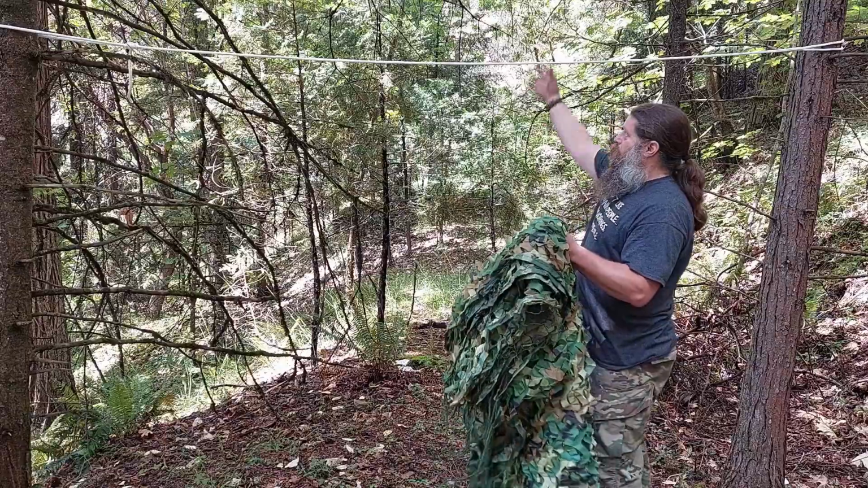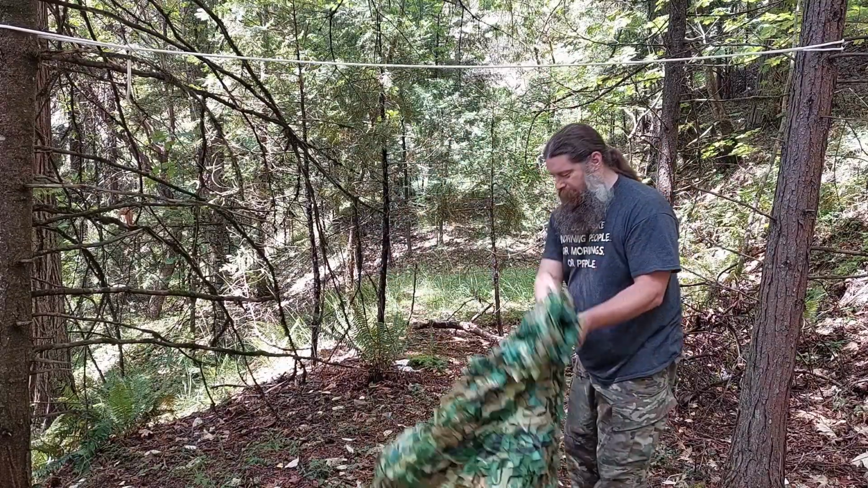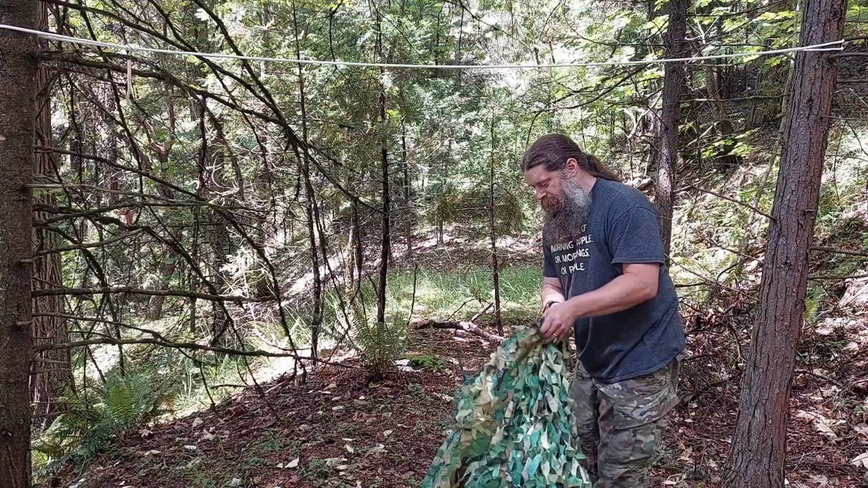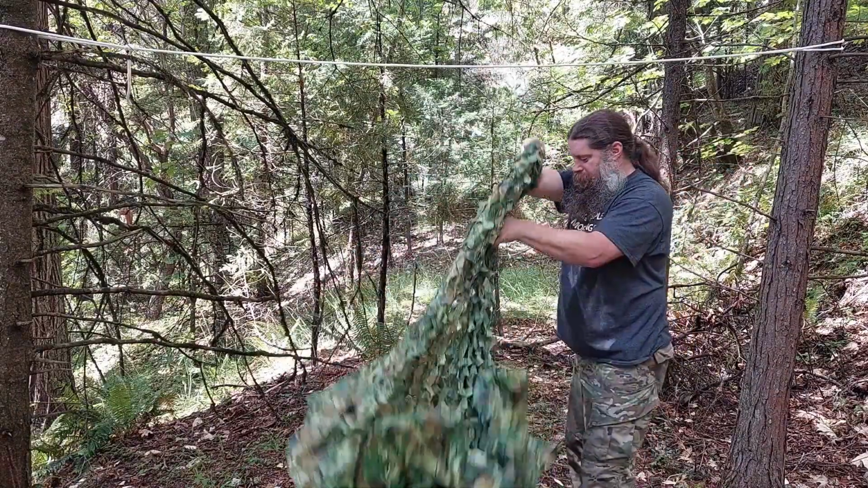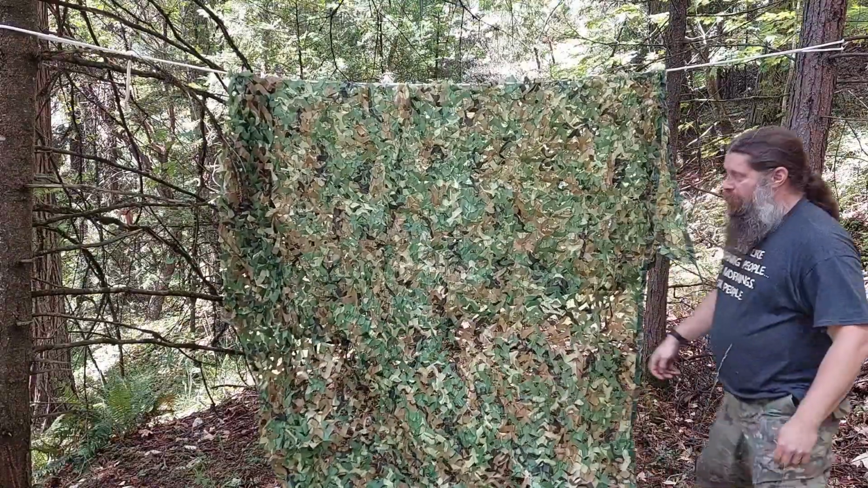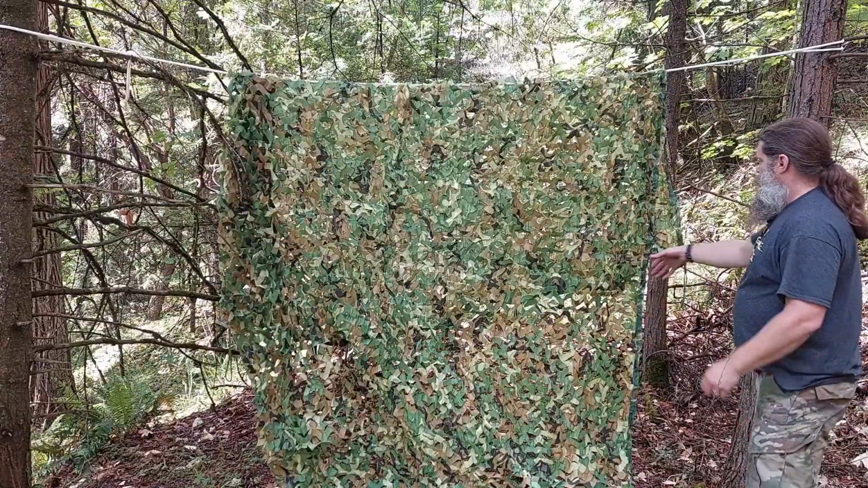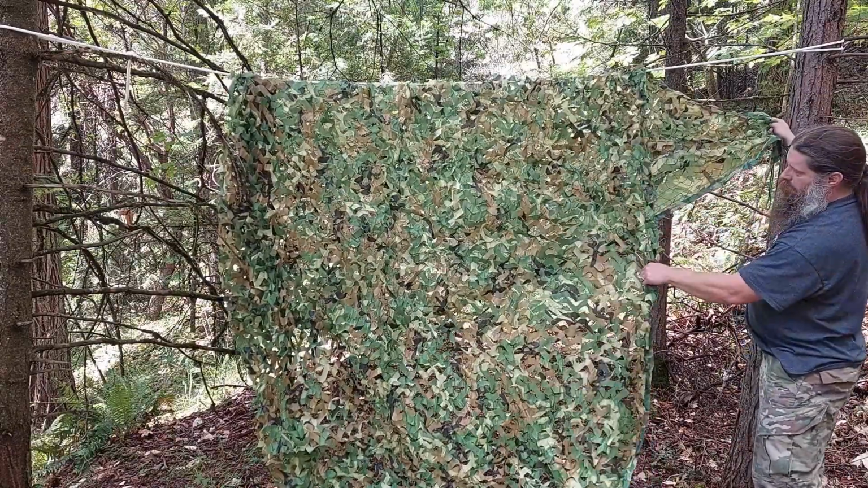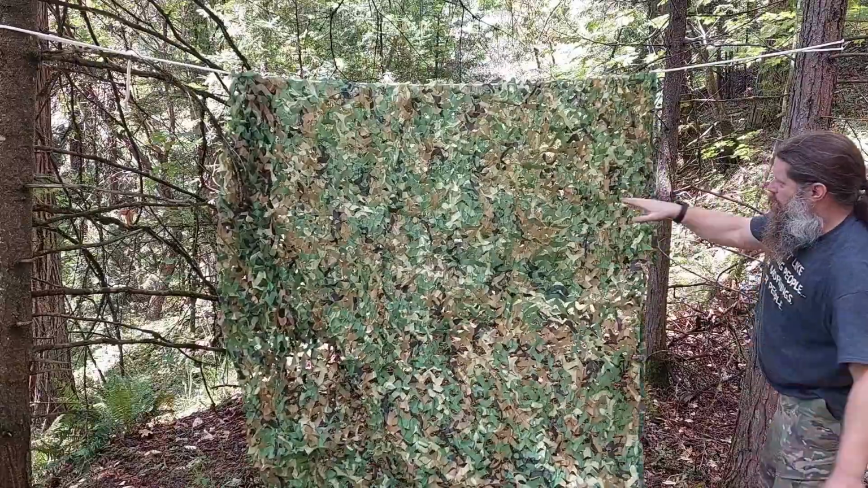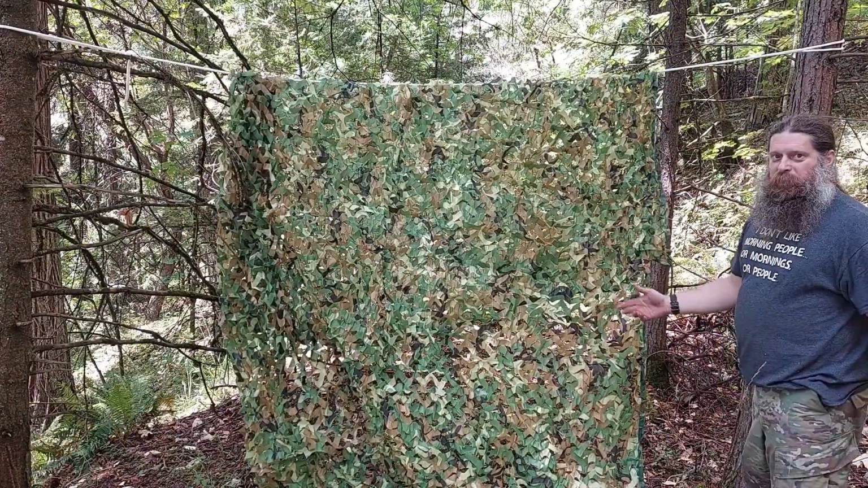To do that, I'm going to throw it over this rope that I tied to these trees, and I'll just step behind it and we'll see what we get. All right, looks pretty good. Now it is 2 layers, but I can see through it an awful lot on the visual spectrum. Let's take a look in the thermal. I'll step behind it.